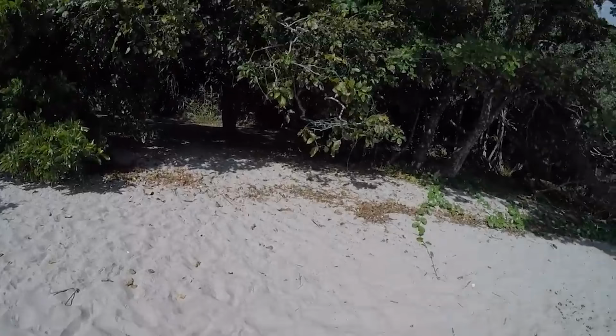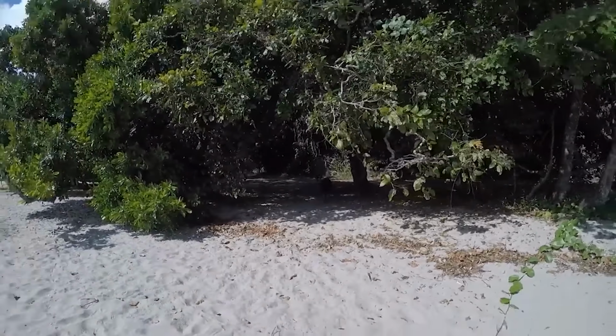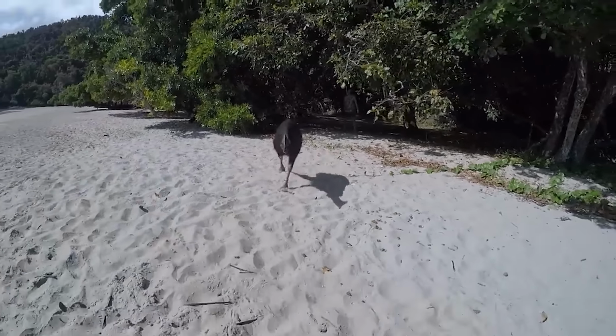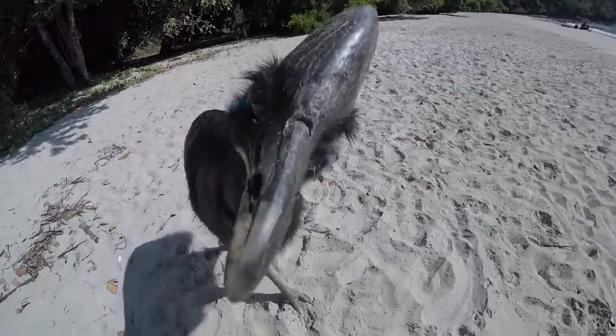Fierce cassowary. A day at the beach turns into a heart-pounding encounter, when a leisurely stroll on the sun-kissed shores takes an unexpected turn. A wild cassowary approaches. You're told to stand your ground, look it in the eye, and slowly back away. But what happens when this massive bird charges towards her with its sharp claws and powerful legs?